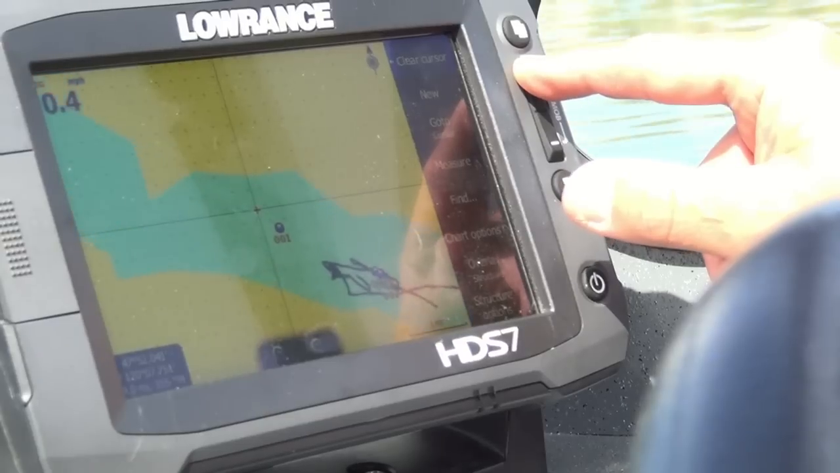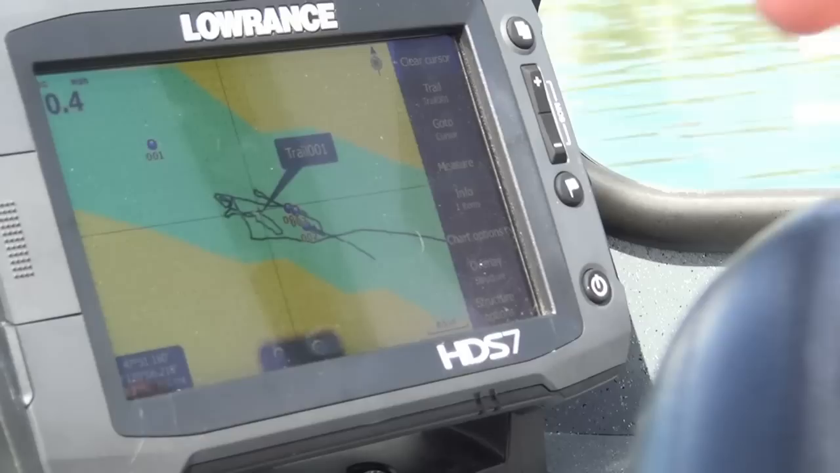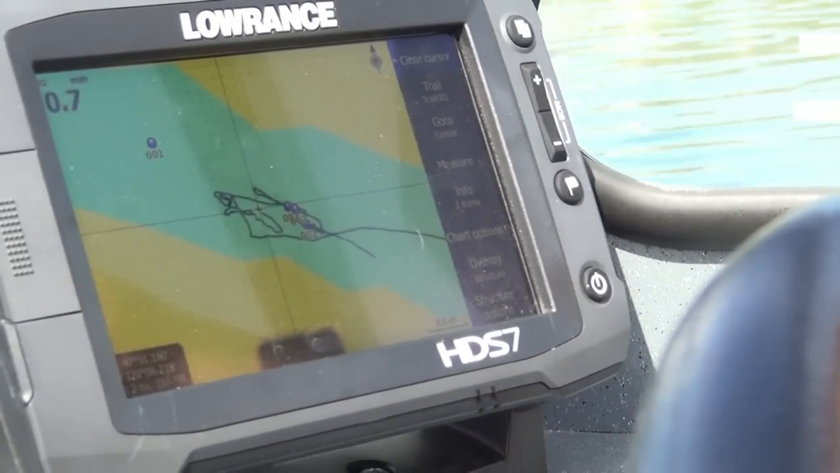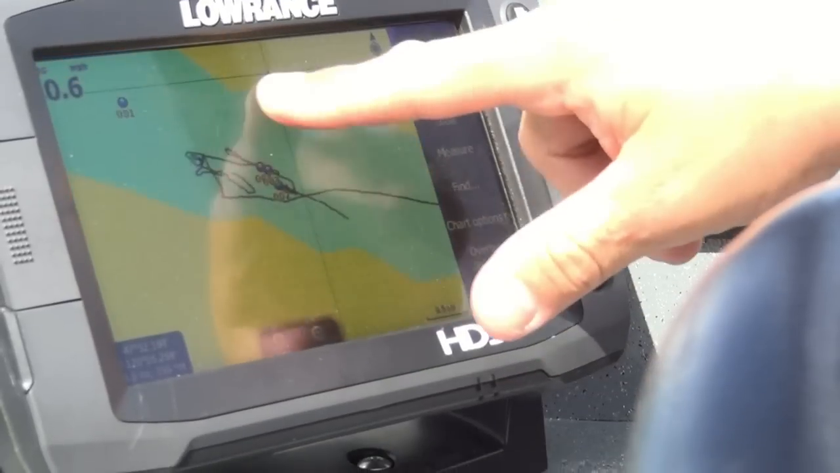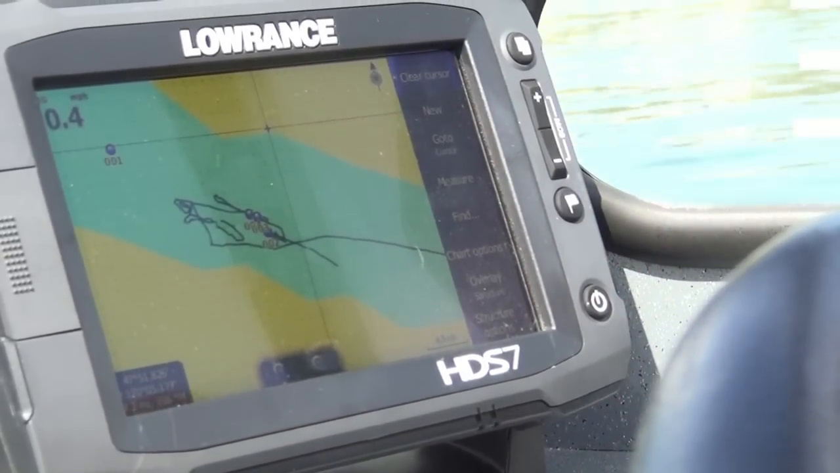Now, how easy is that to move it around on the screen? We're going to zoom in here, and there we have all of Dave's breadcrumb trails from when he's up fishing for kokanee. That's a neat thing. You move the screen around with your finger, and it sure is a lot easier than the old days of moving the crosshairs up and down.